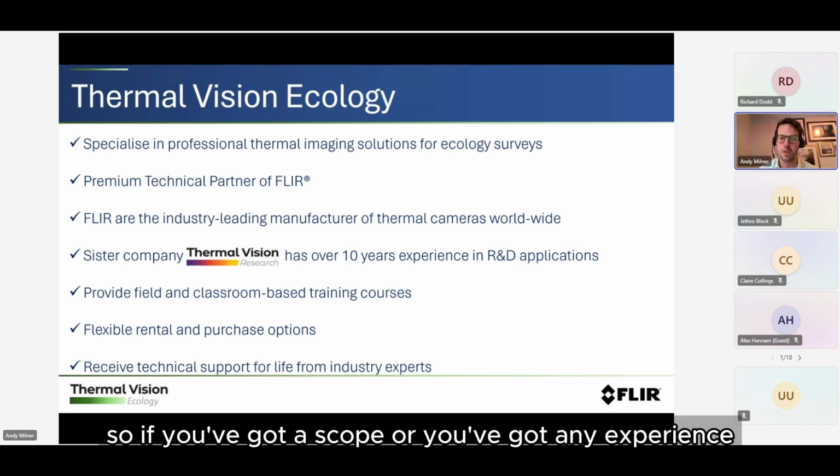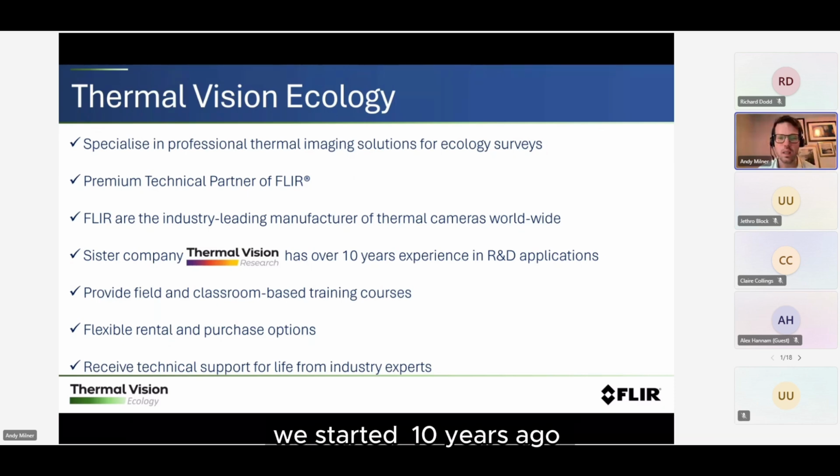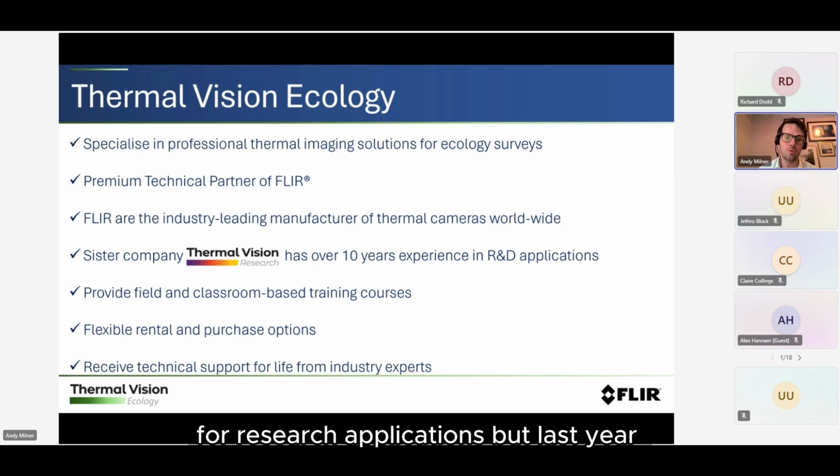If you've got a scope or you've got any experience with thermal imaging, you've probably heard of them. We started 10 years ago. My colleague and I joined 2 years ago with Thermal Vision Research, and the cameras were generally used for R&D and research applications.